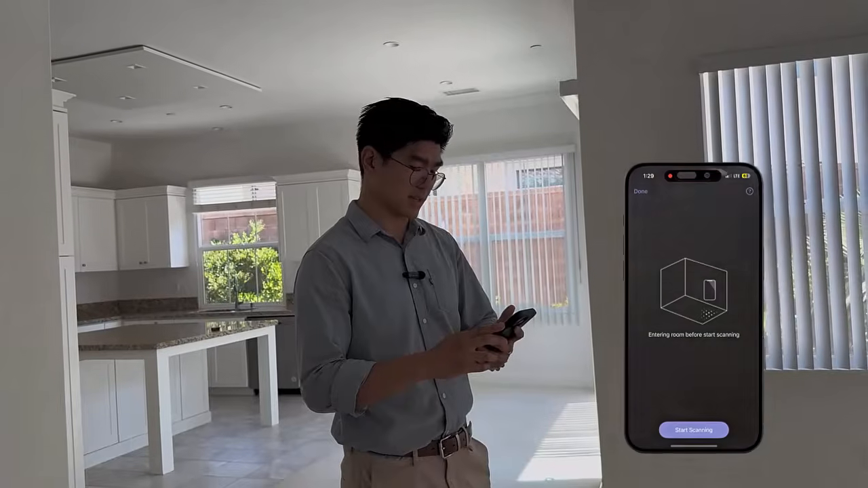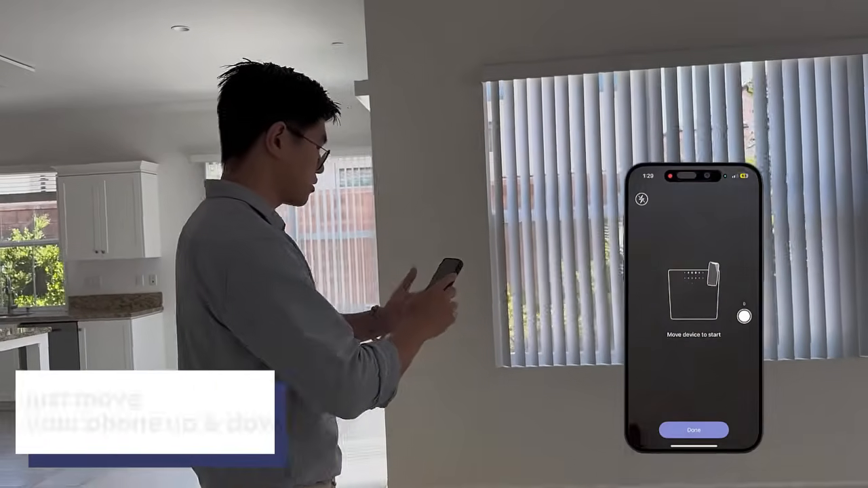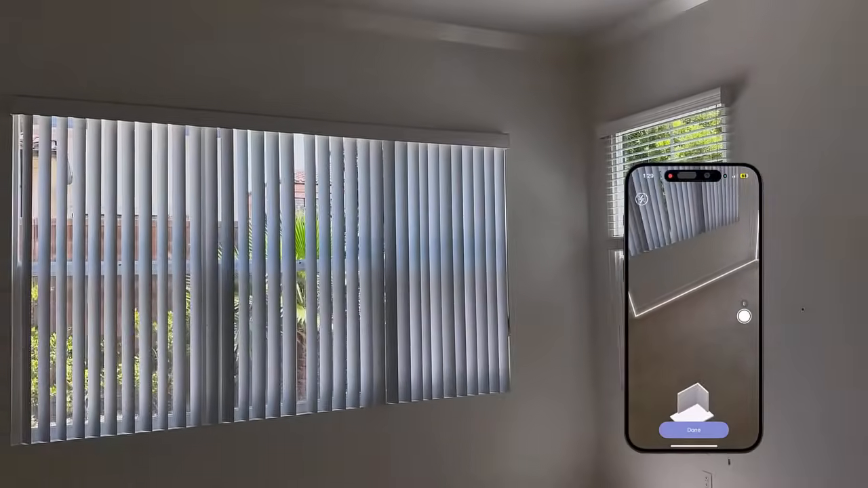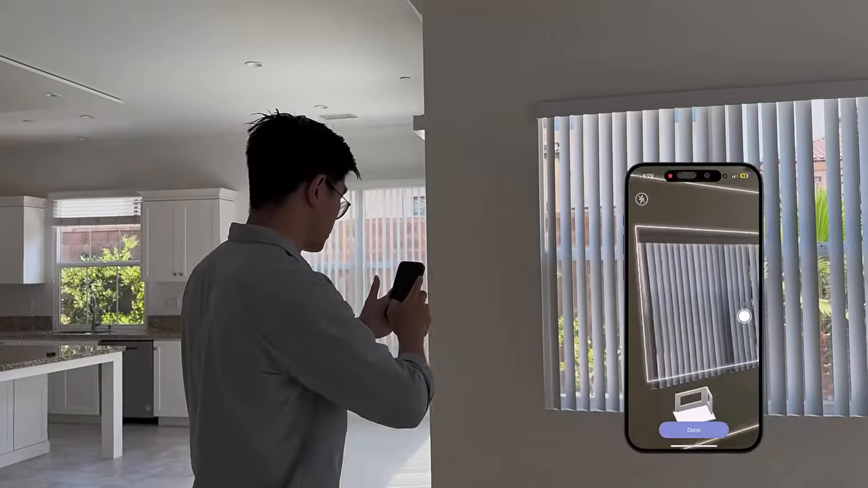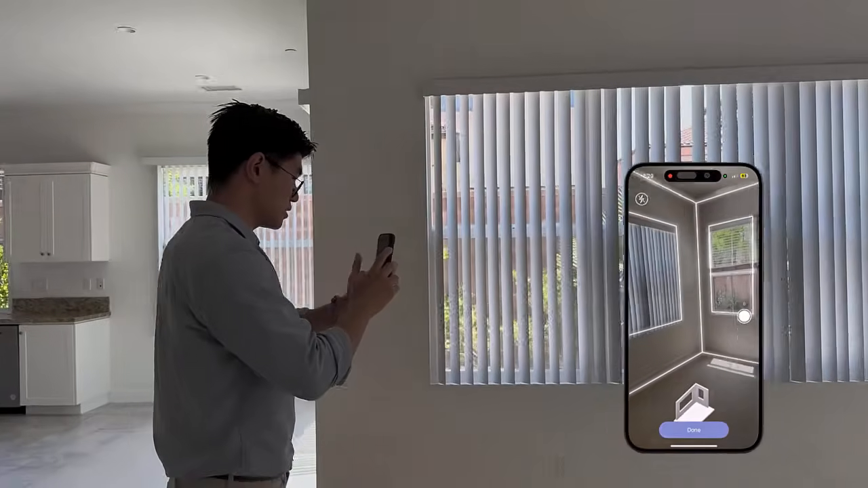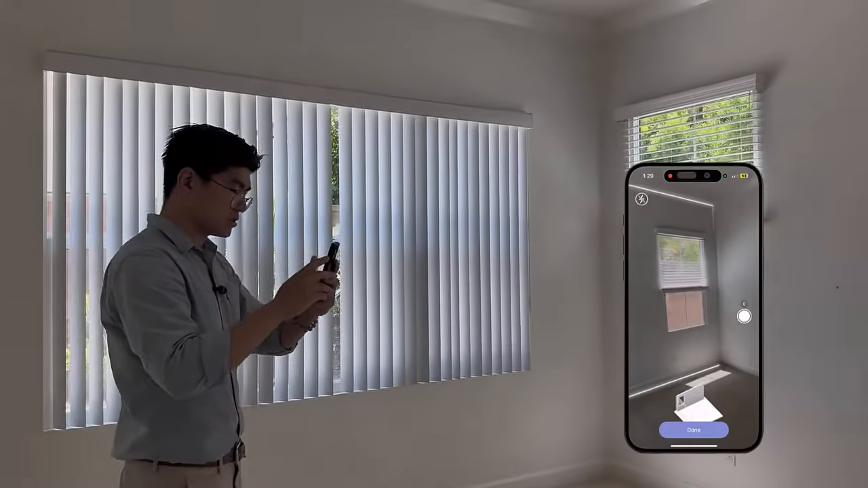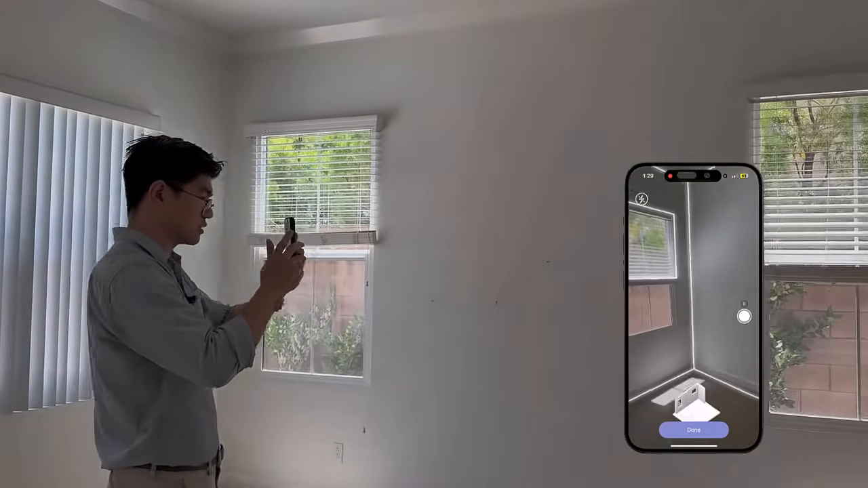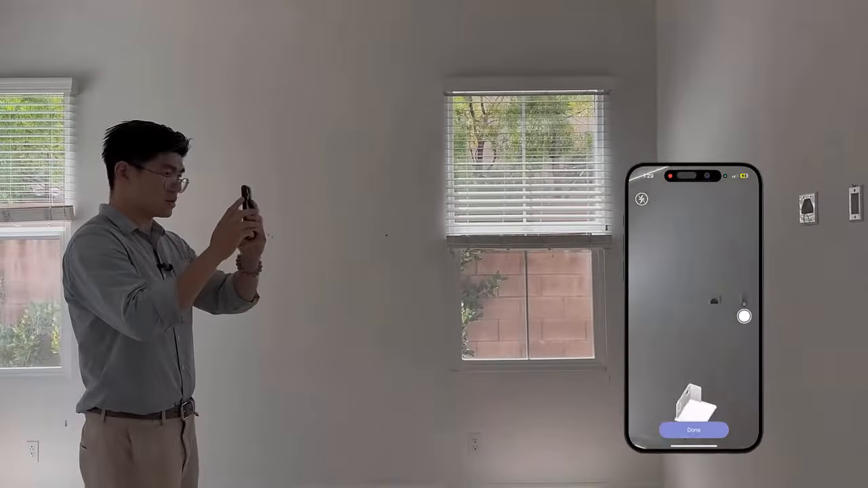Before I start scanning the walls, I'm just going to move my phone up and down to let the LiDAR sensor pick up the ceiling, the wall, and the ground. You can see it's already picking things up, as outlined by the white lines here. There are clear lines between the ground and the wall up to the ceiling, and it can also capture the windows. So I'm going to keep going.